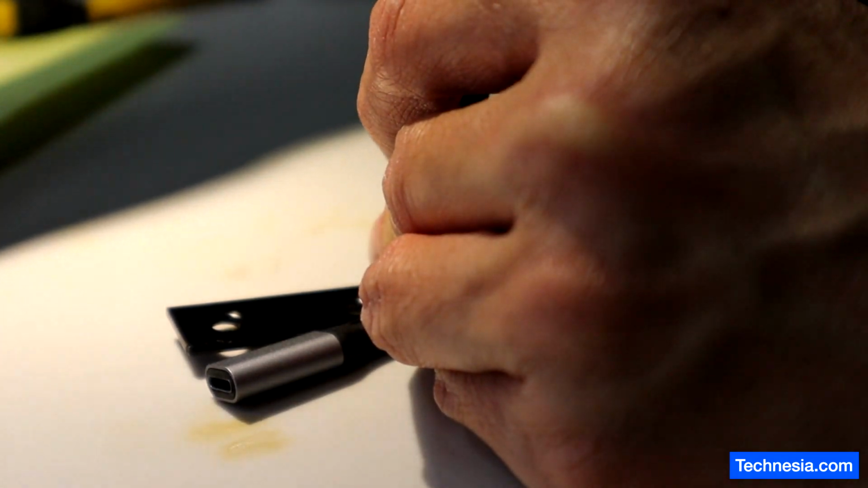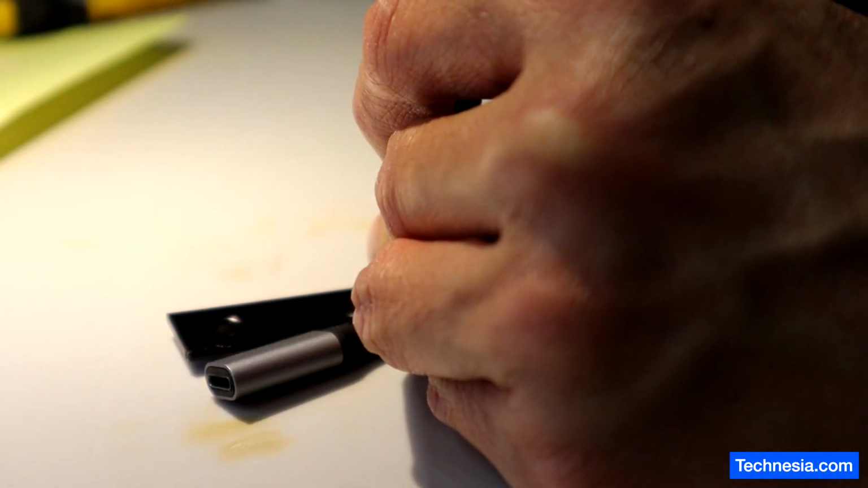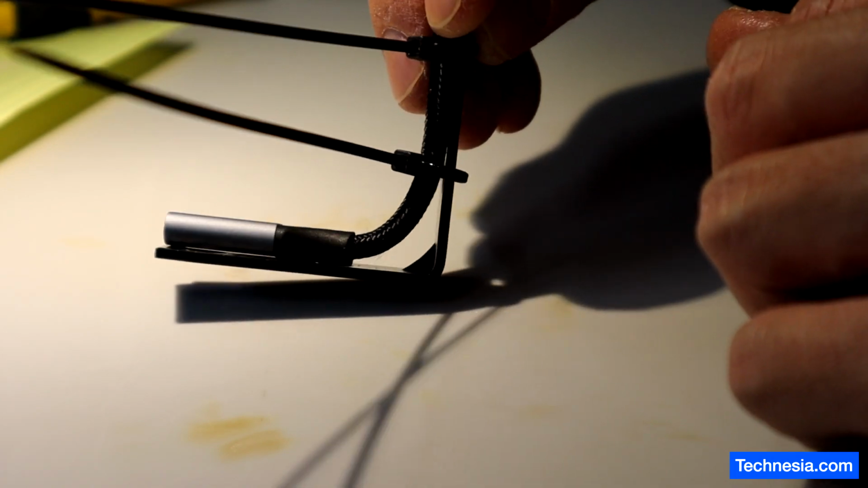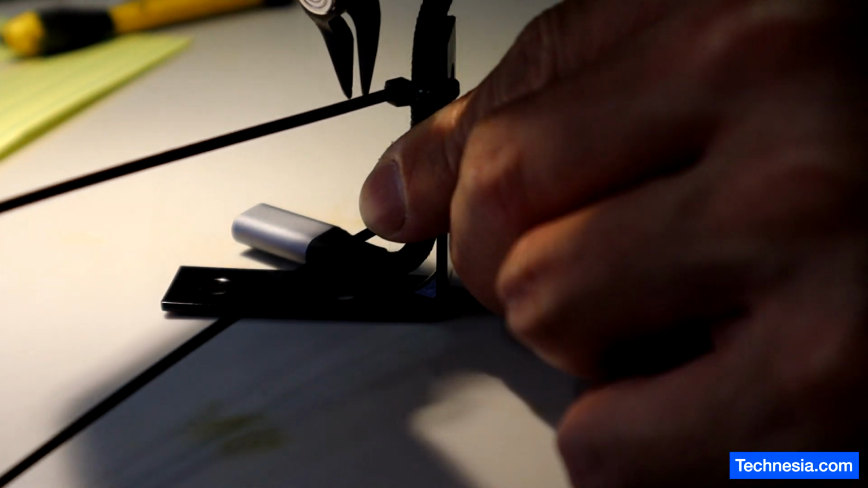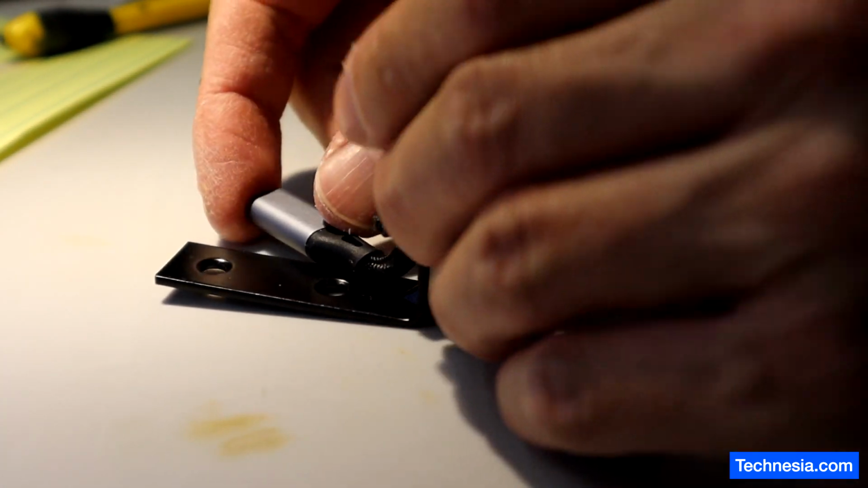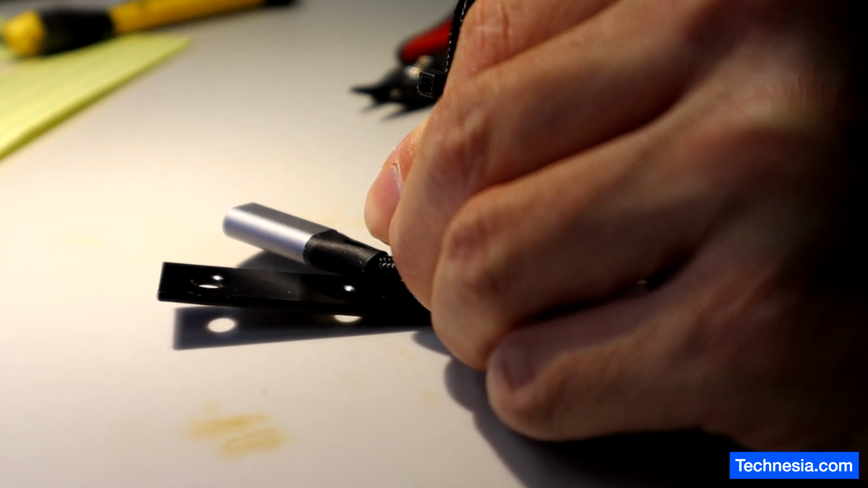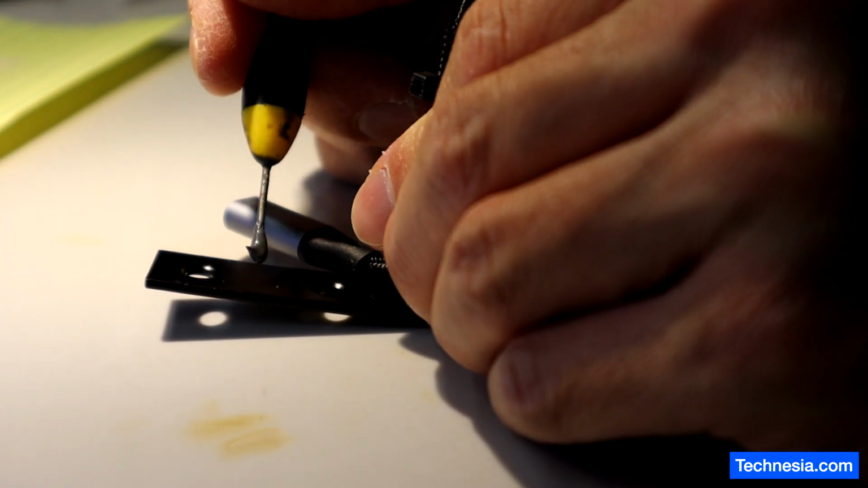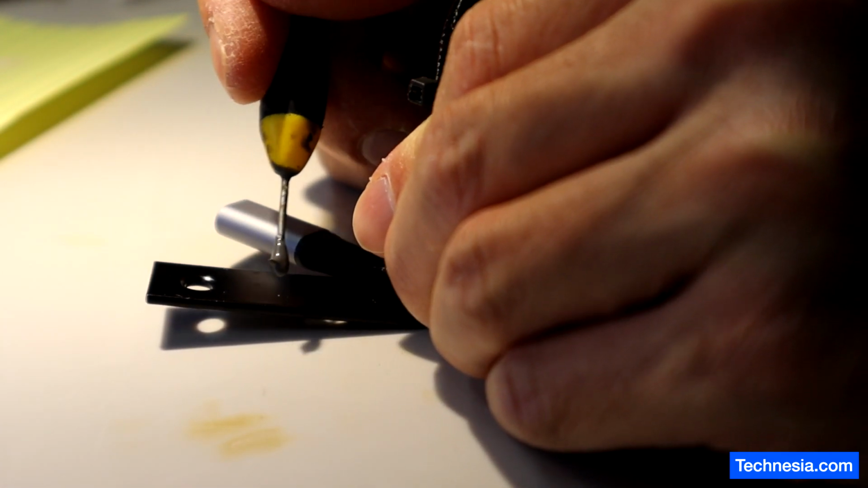Also one more zip tie on the top. So it's going to look like this. Let's cut this one right here. We don't need this and we don't need this. There you go.